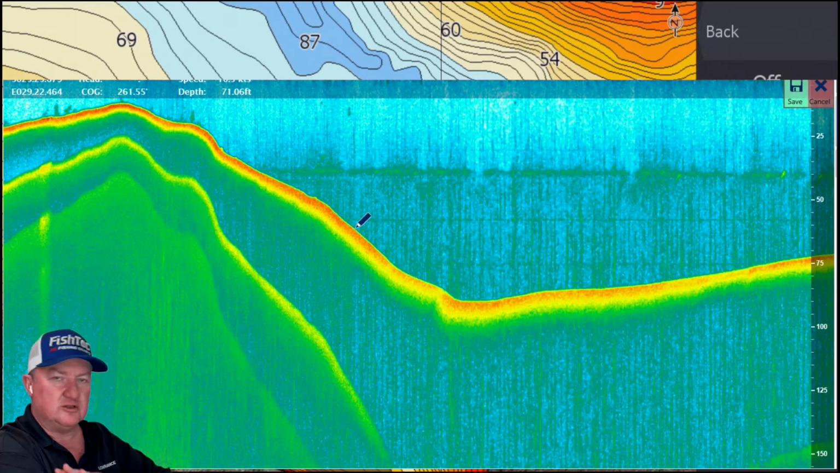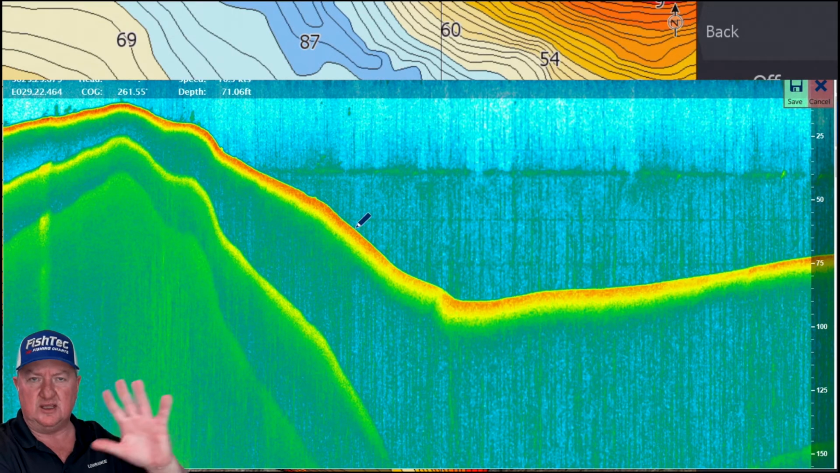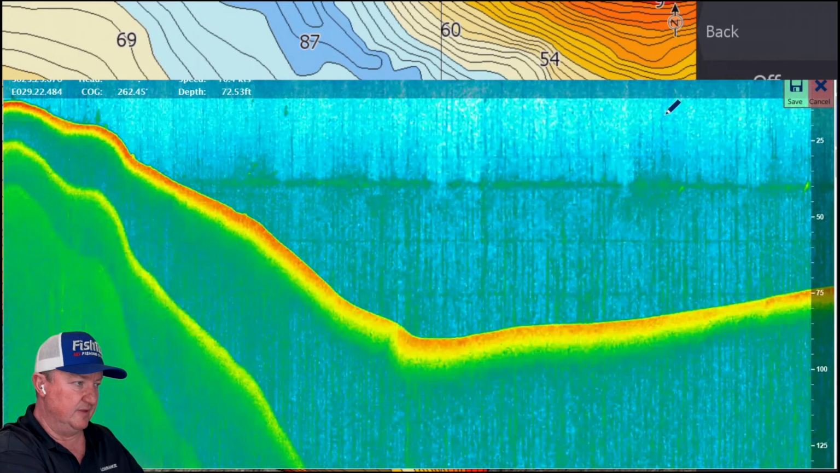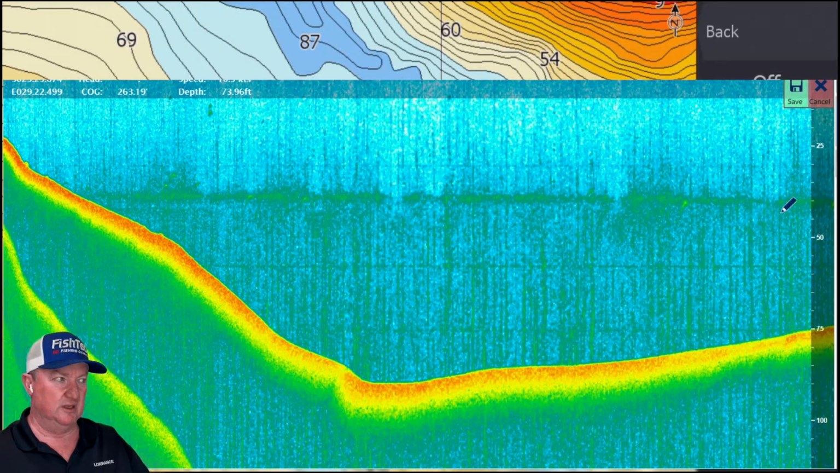Driving out across the dam, this area here, what recording is number 44? 44 is out in the west side of Loskop. And while it was going out, I noticed this massive thermocline sitting here at 25, 30, 35, 40, just over 40 feet.